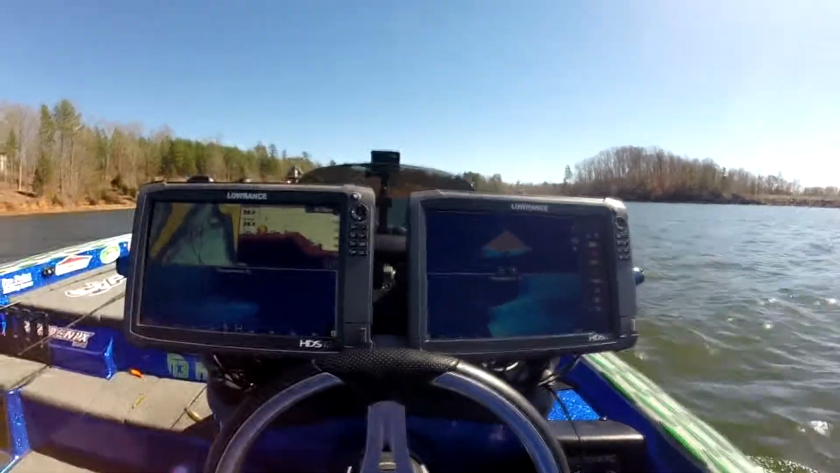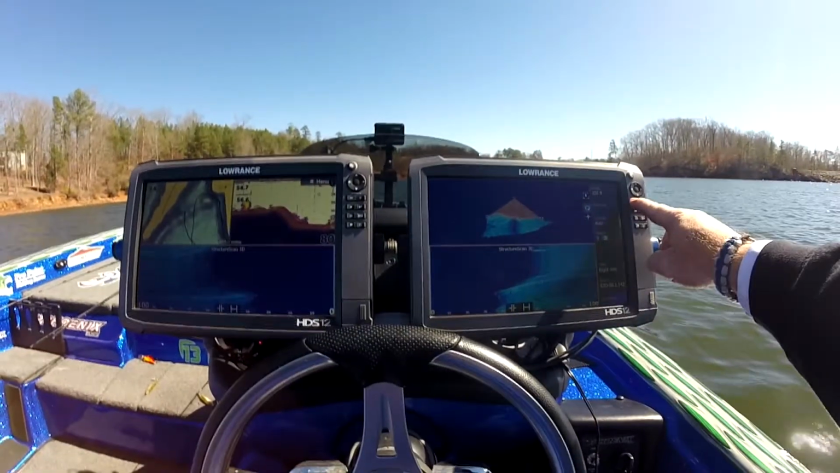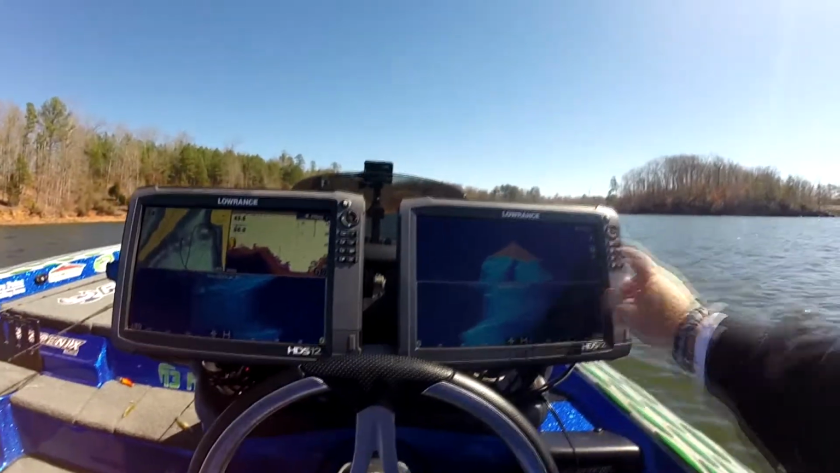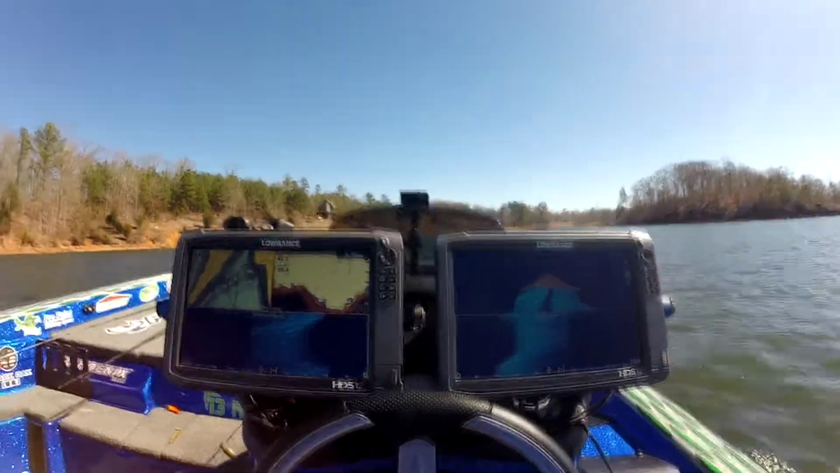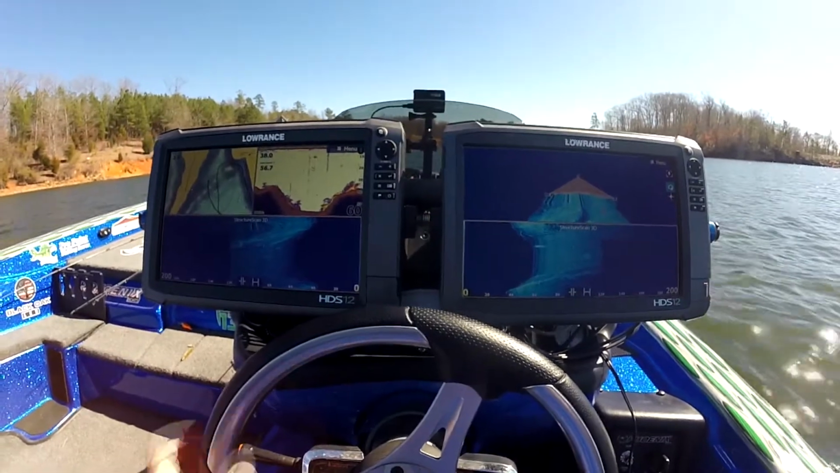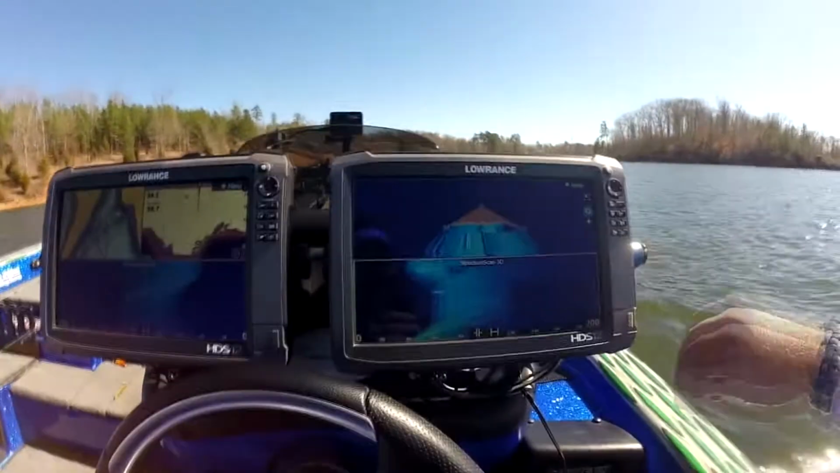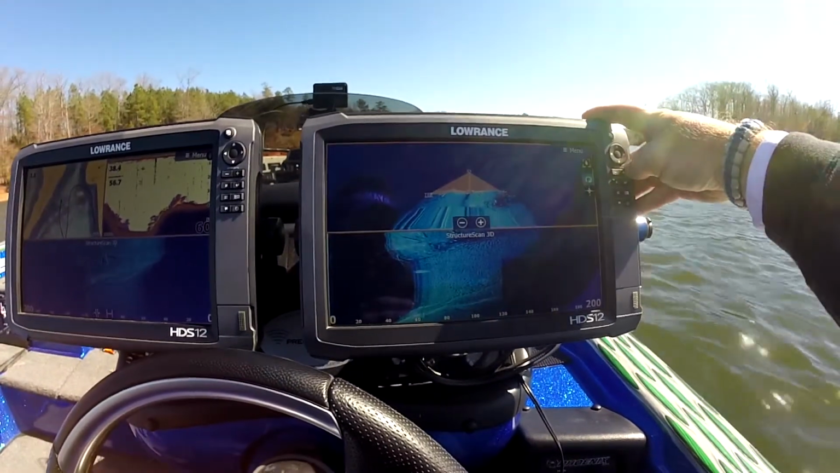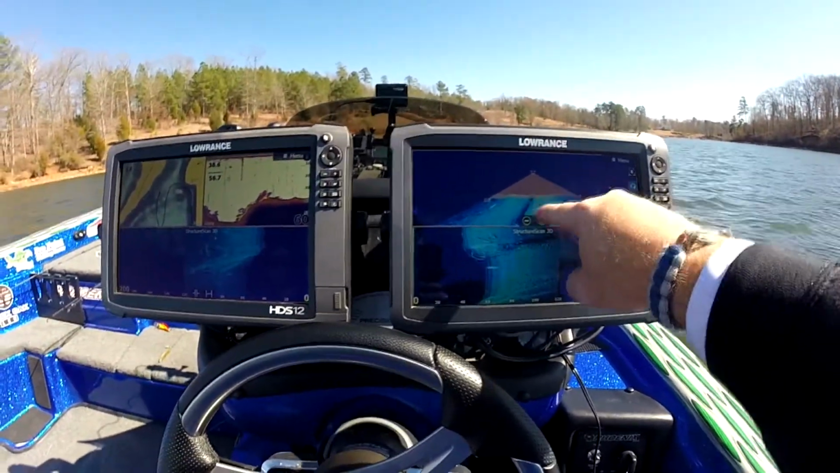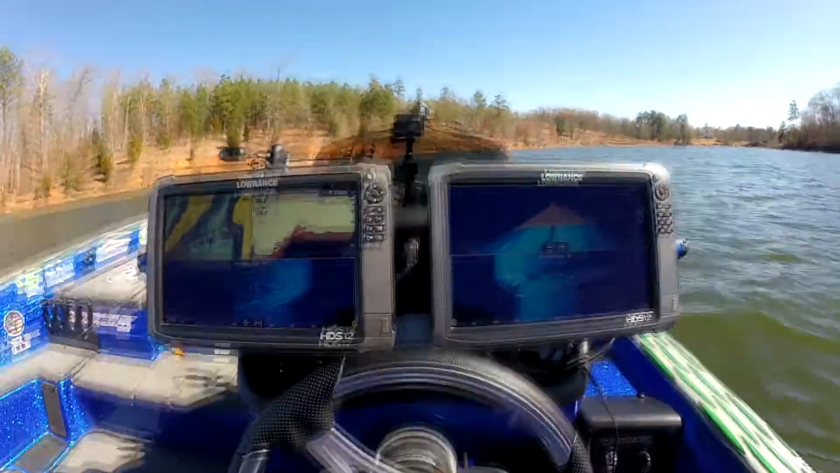So now what we're doing here on the bottom, if you actually press that button, we're going to hit go to, so we're looking 200 feet each side. Now keep in mind I'm in 38 foot of water. There's your channel. As you can see, your channel right there. Here's all the trees that you're seeing laying right here. We just came up out of the channel here. I'm gonna get over here a little closer to the bank.